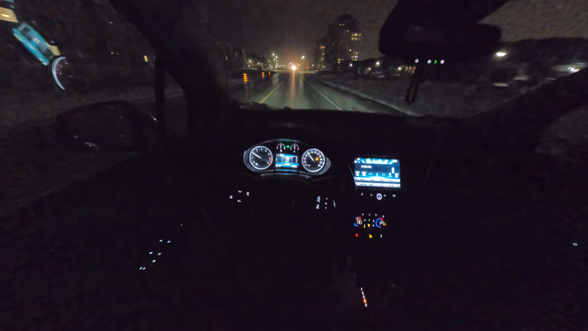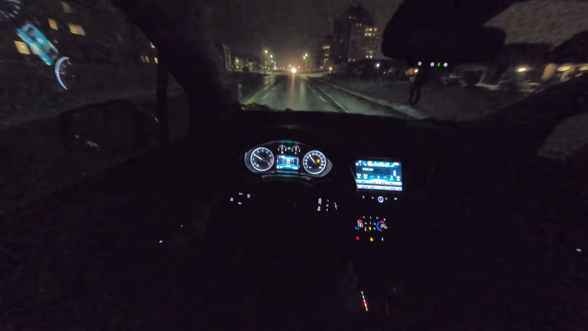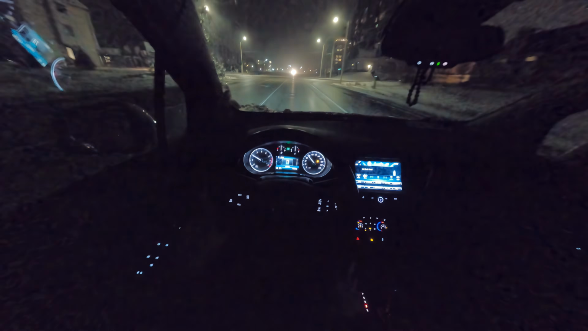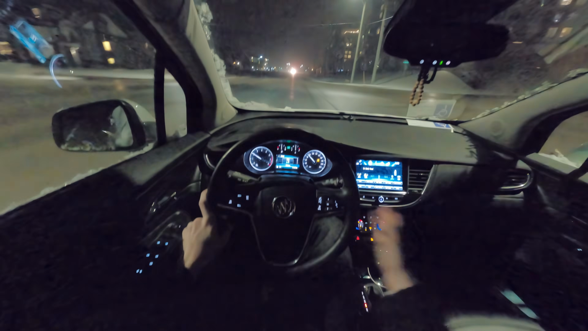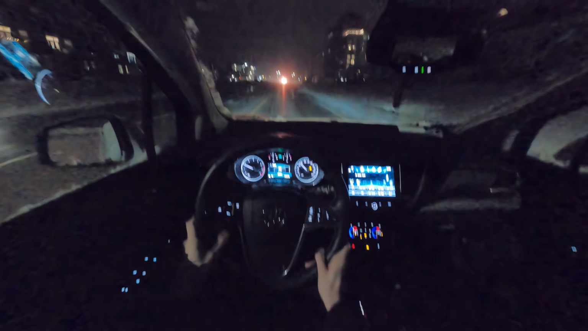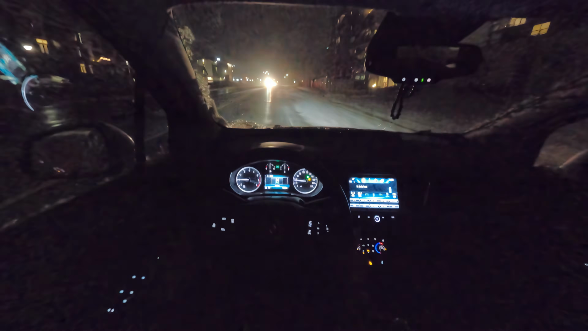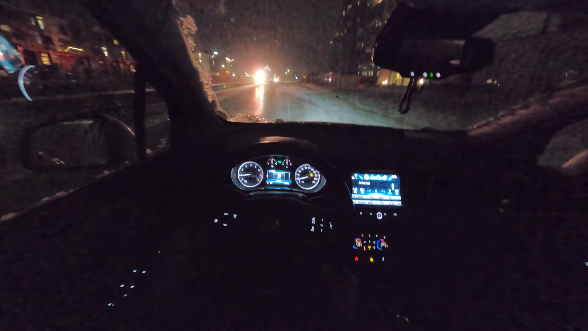And now I think we're going to round out the video by going to get some gas. I like this car. I like it quite a lot. Well, I mean, I guess it's not a bad idea to do the wrap-up now.